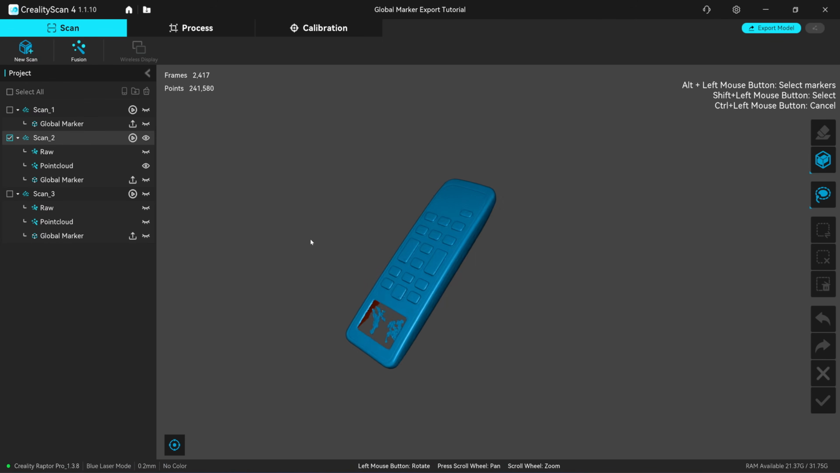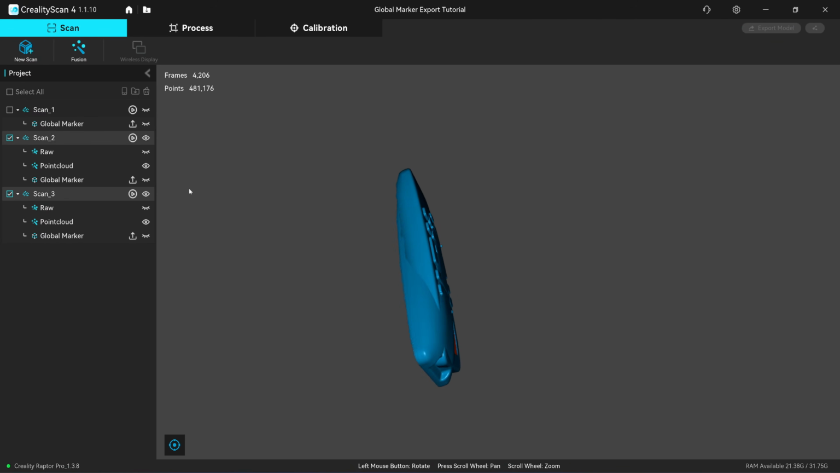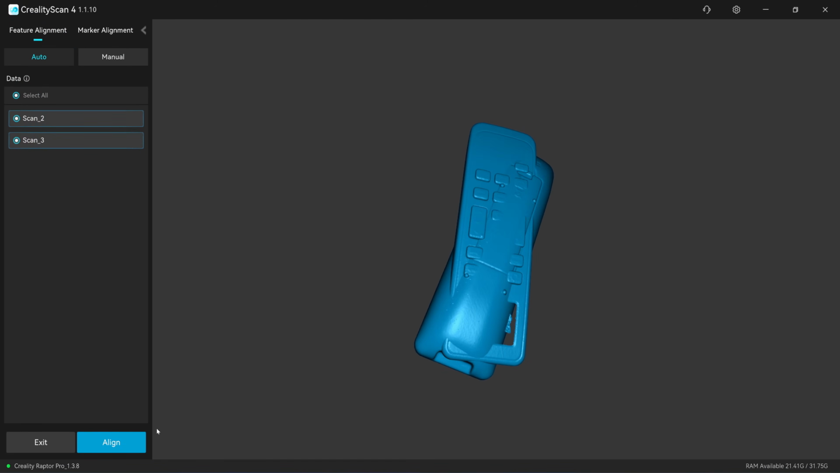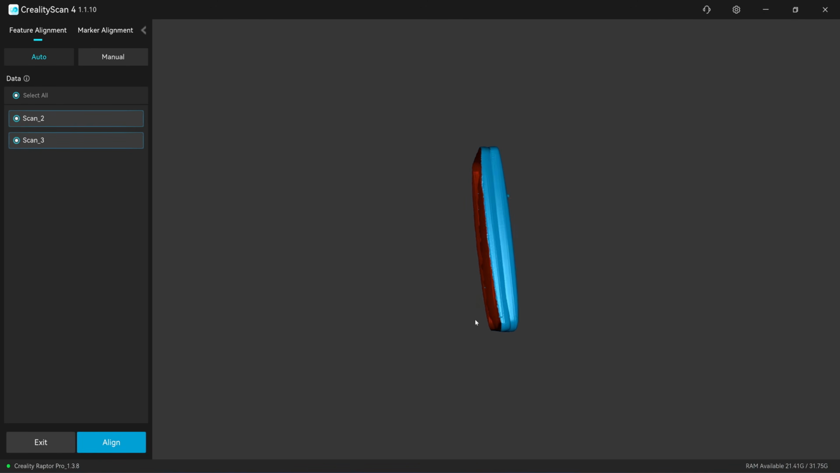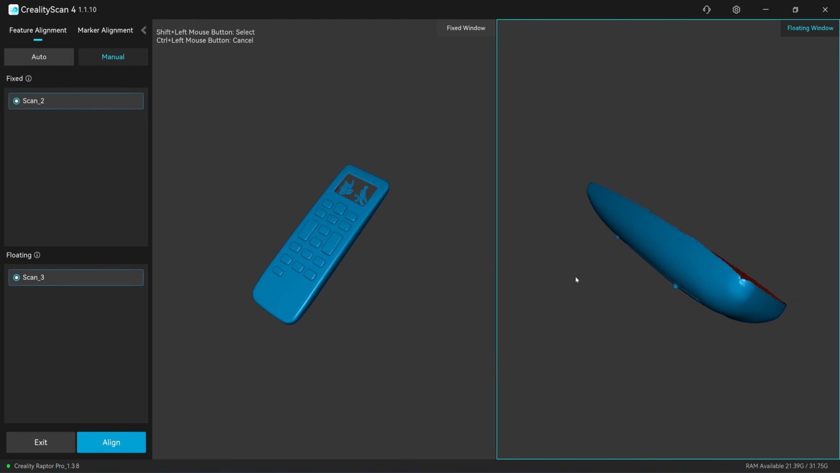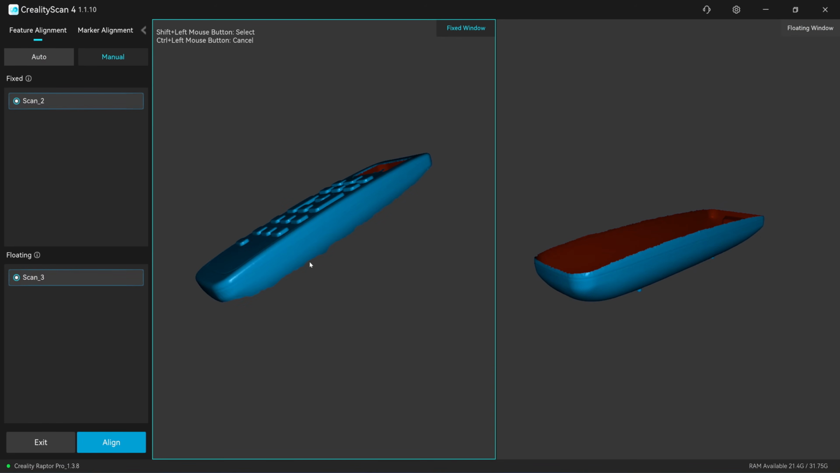Okay, now I'm going to merge these 2 scans together. Click on process alignment. Let's try auto alignment to see if it works. No, auto alignment doesn't work. You need to do it manually. So it's quite easy. Just turn it onto the same side like so. The alignment window is quite large, so it's much better than the previous version.